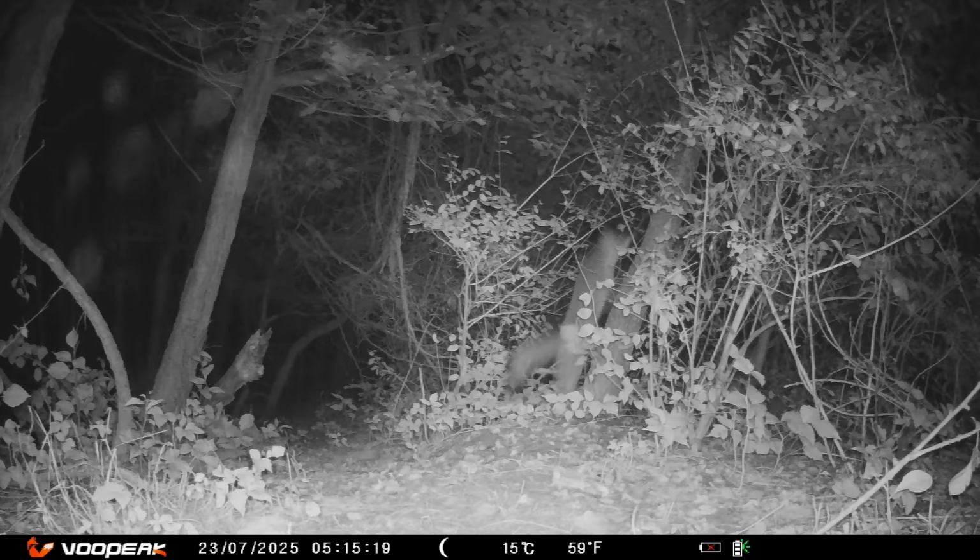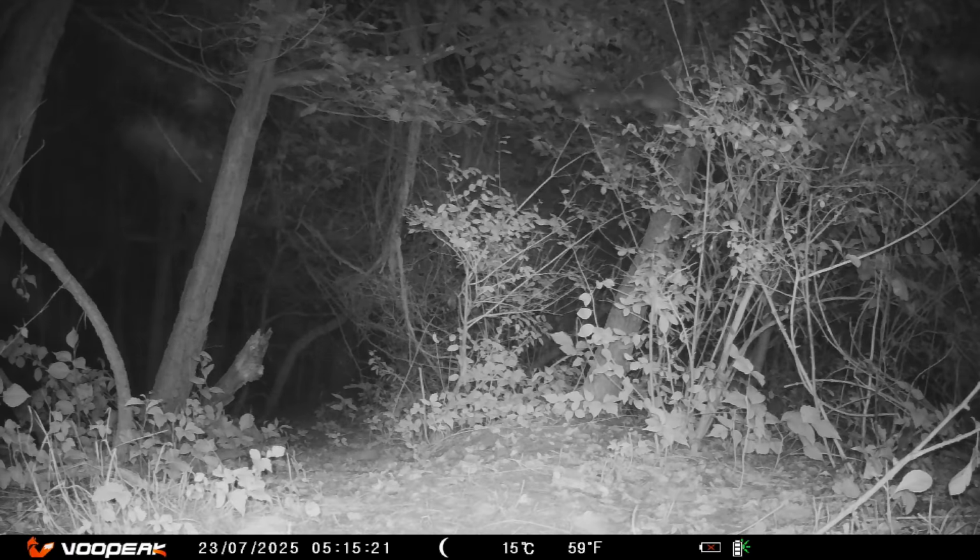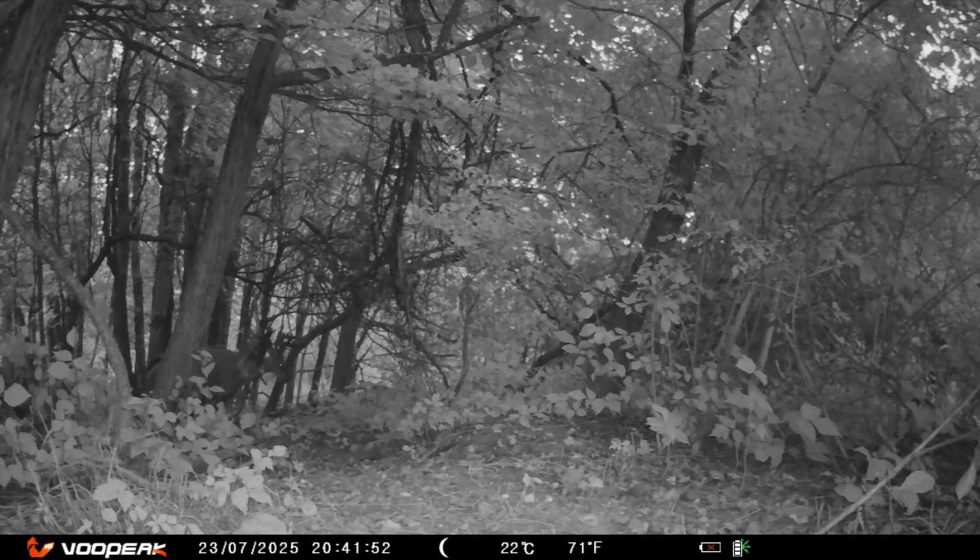This is a first. I've never seen a fox climb a tree. I've got to see raccoons lately, but a fox? My first. When the day is about done, it's that time between daylight and darkness. It's a calm, peaceful time of day.